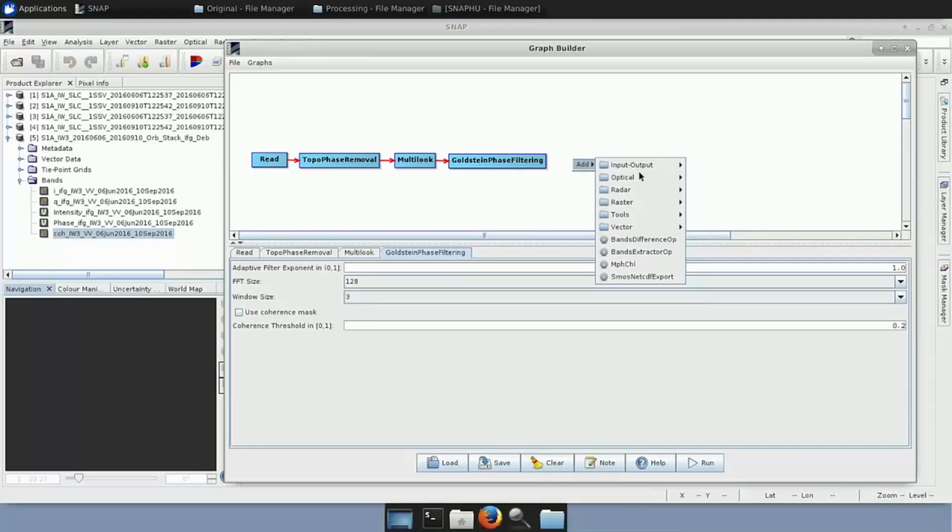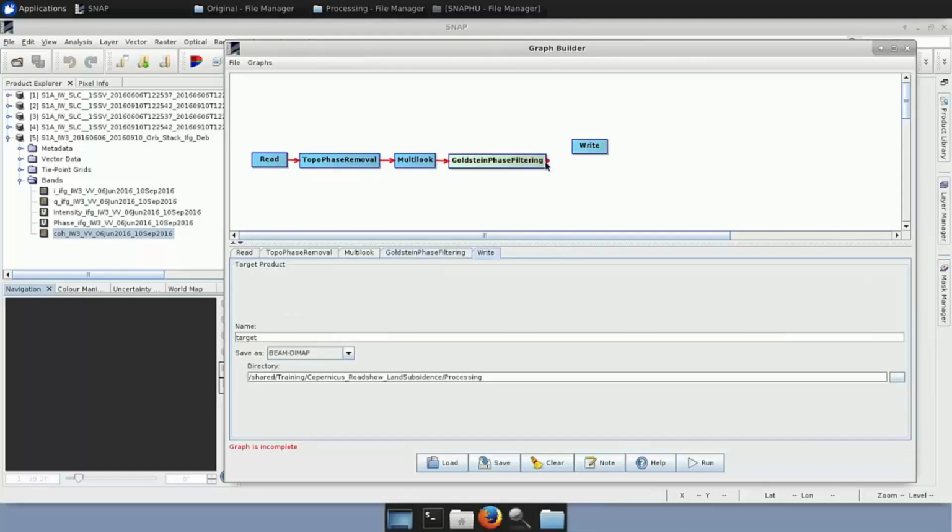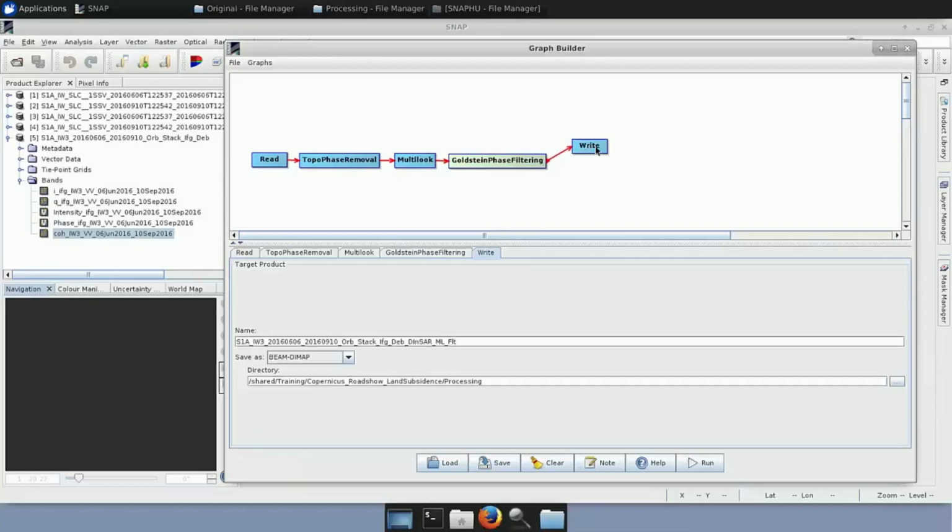The first one is to create the Write operator so that this product is being saved. And the second one is to create the SNAPHU export one so that we will unwrap the phase. So first we put the Write one and we connect it. And here you can see immediately the name.